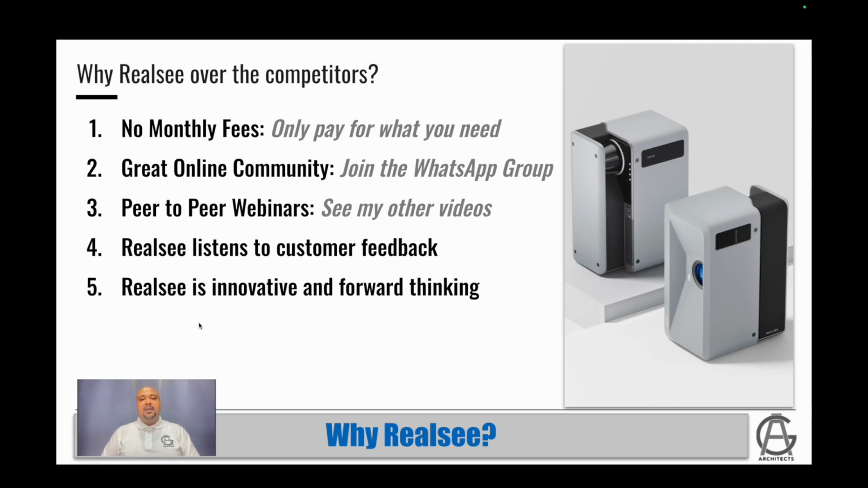They have a great online community. They have a great WhatsApp group. I would highly recommend you join their WhatsApp group. I think if you go to their website and you leave a message in the bottom right corner, they're gonna send you something, and then from there you can find your way to join the WhatsApp group.